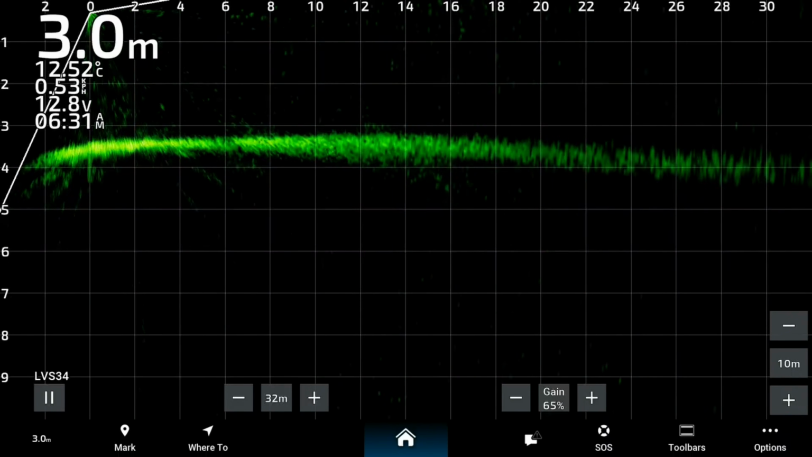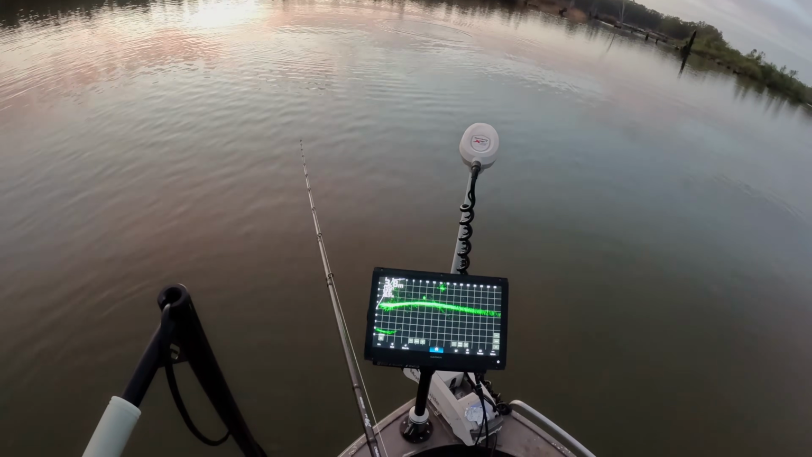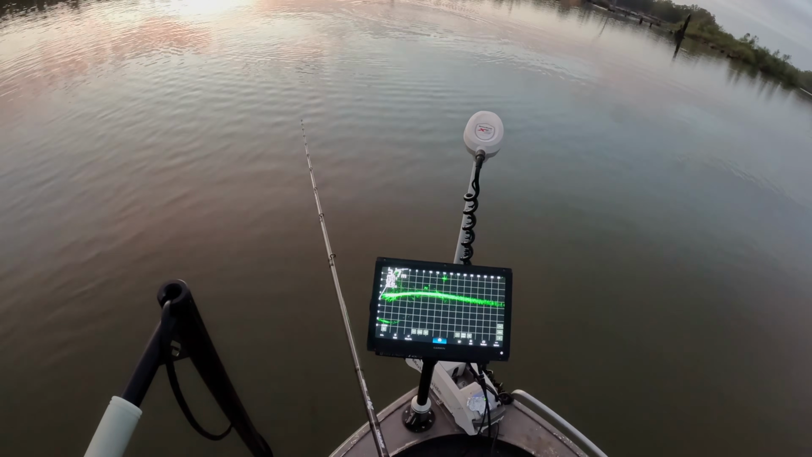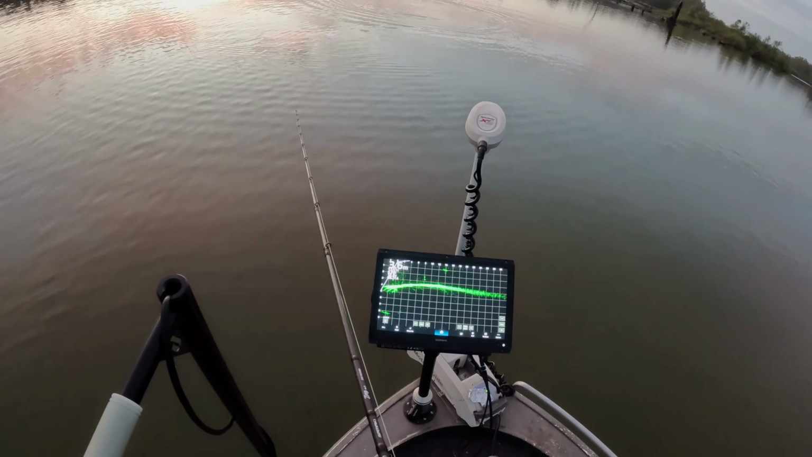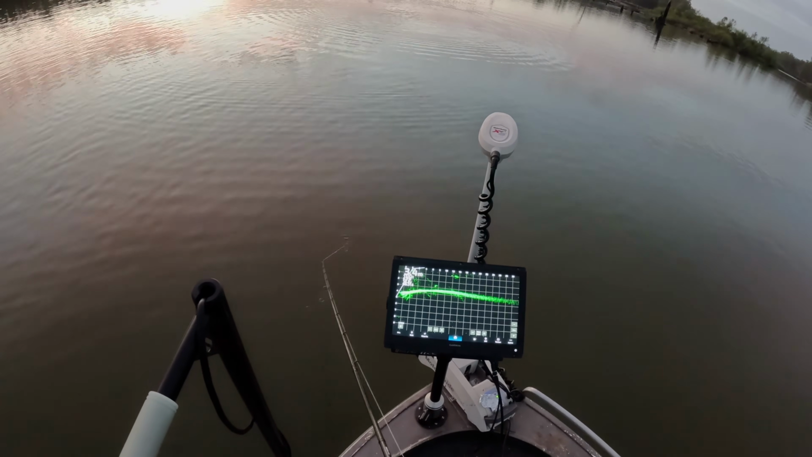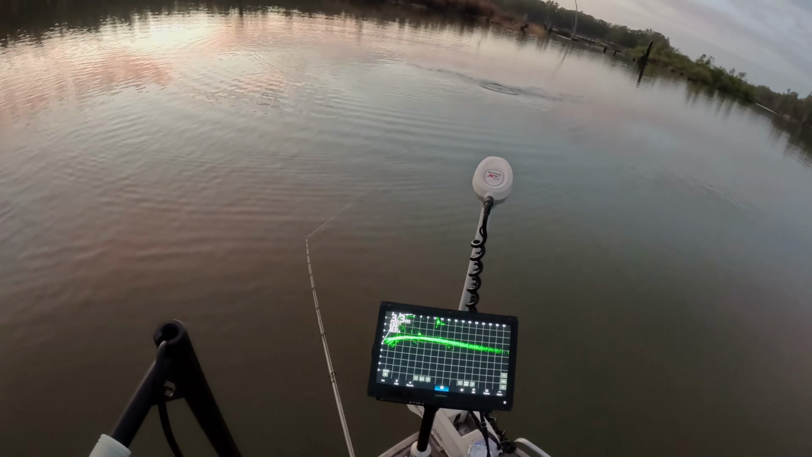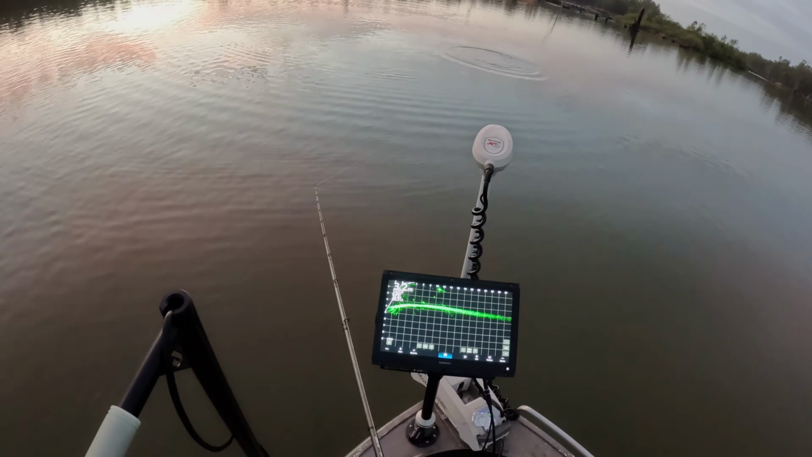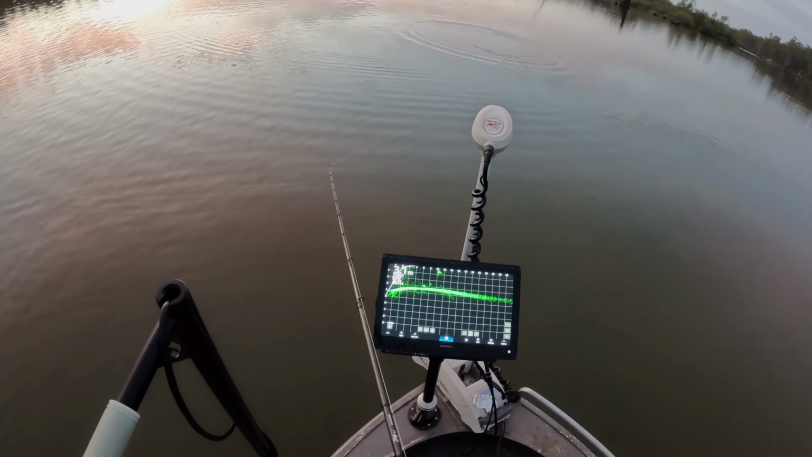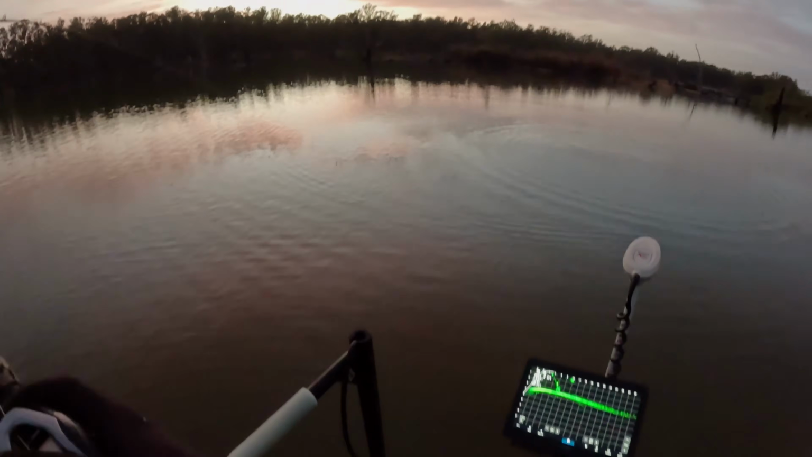I've got him. So this is it from my GoPro, not from the screen recording. And as you'll see, that cast goes pretty well dead on line there, and it's not good enough. The next cast is only a meter or so to the side, and it's perfect. So this is how close you sometimes have to be to get the bite. Yep, got it.